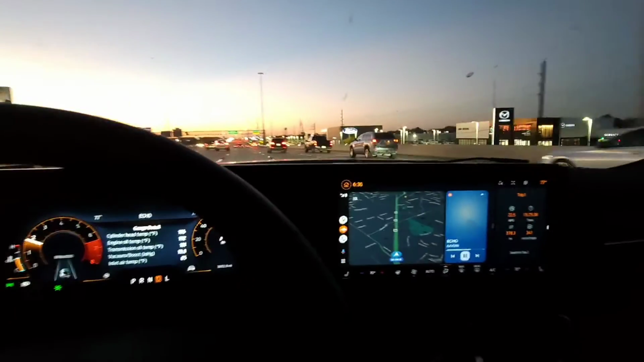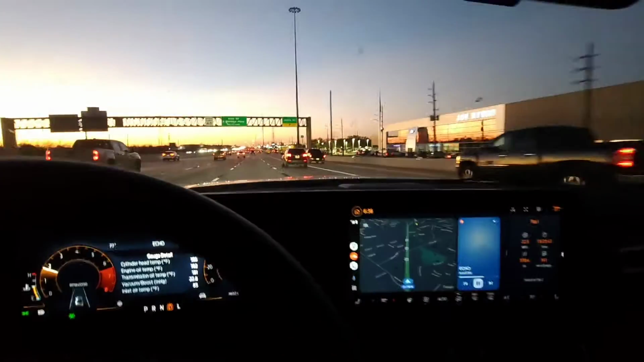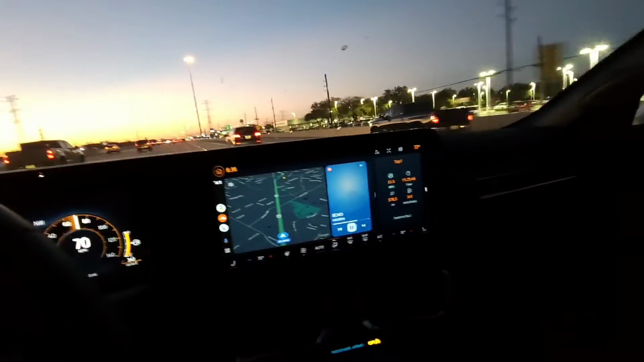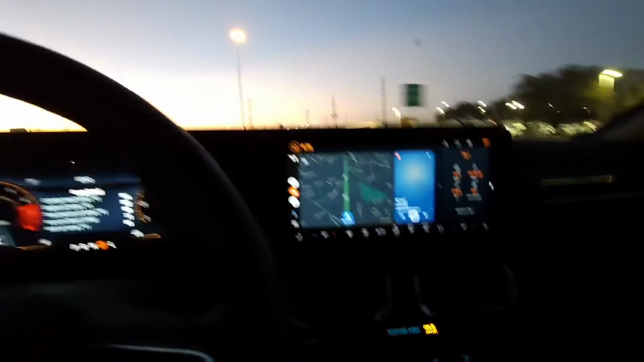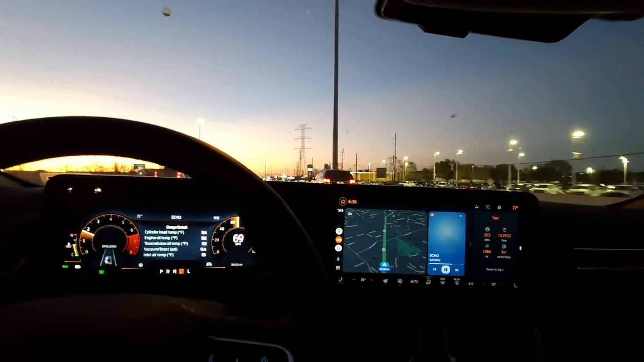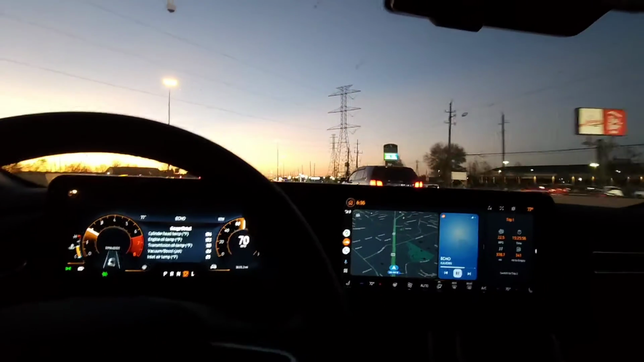Okay, so I'm settled on the freeway. Let's talk about this car on the road. First, let's start off with the cabin. Inside, as I mentioned earlier, it's very spacious in the front. Can't say the same about the back.